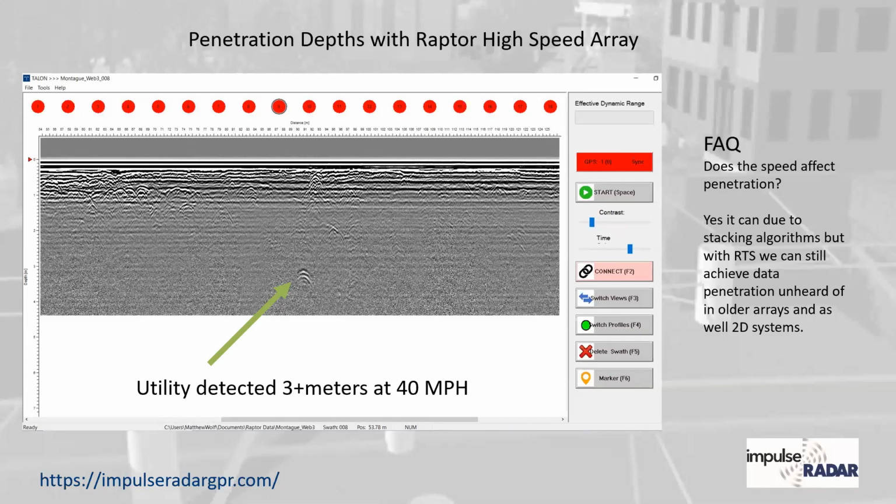But this particular data I collected in Charleston recently, and this is a gravity sewer way down in the data section where it's over 3 meters, just over 3 meters. So we're about 10 feet down at 40 miles an hour picking this thing out. And it was pretty fun to see that go by on the screen.